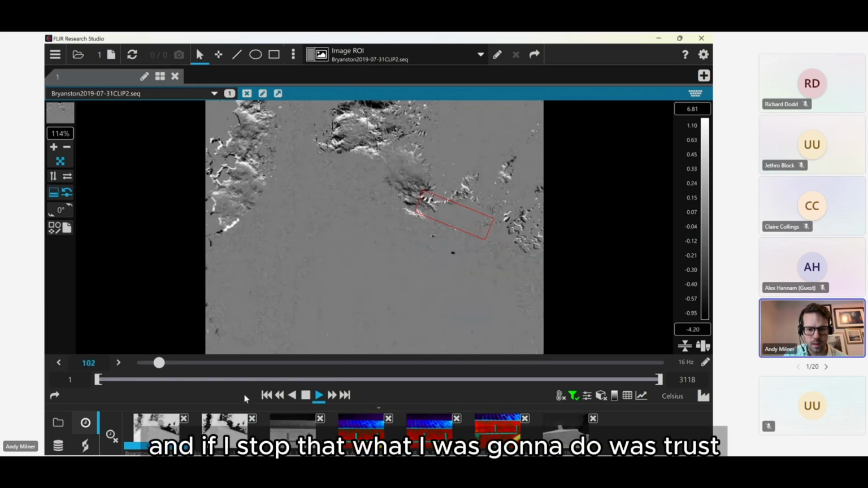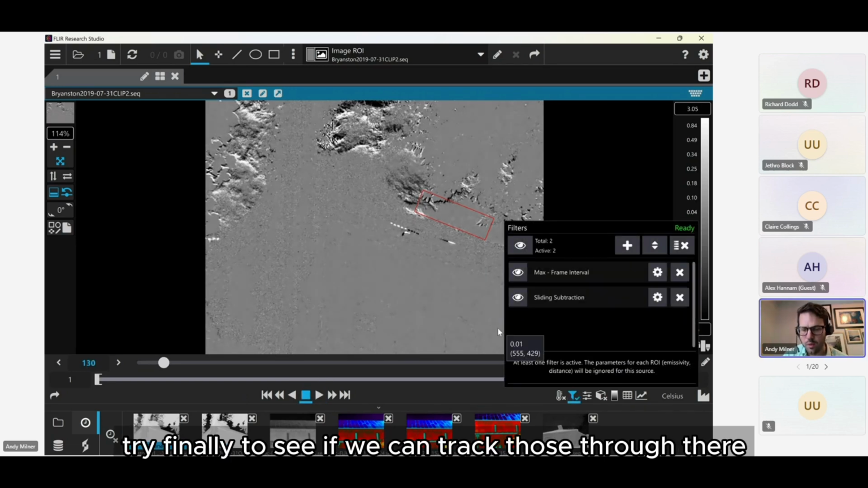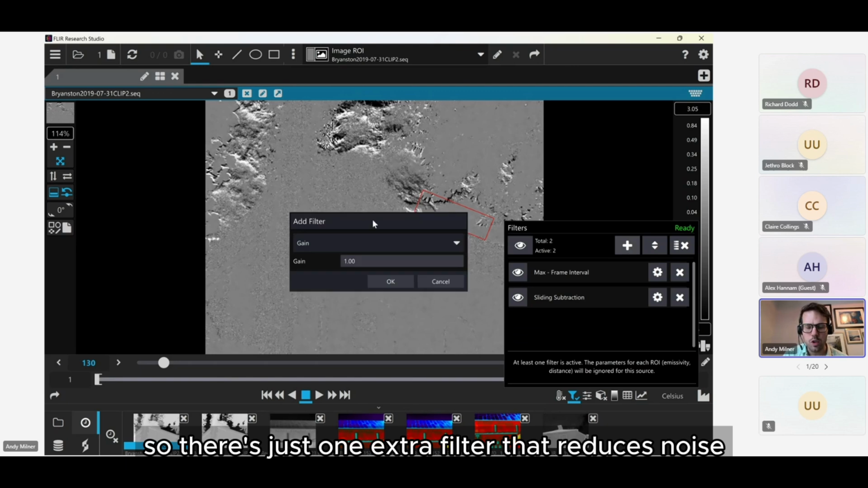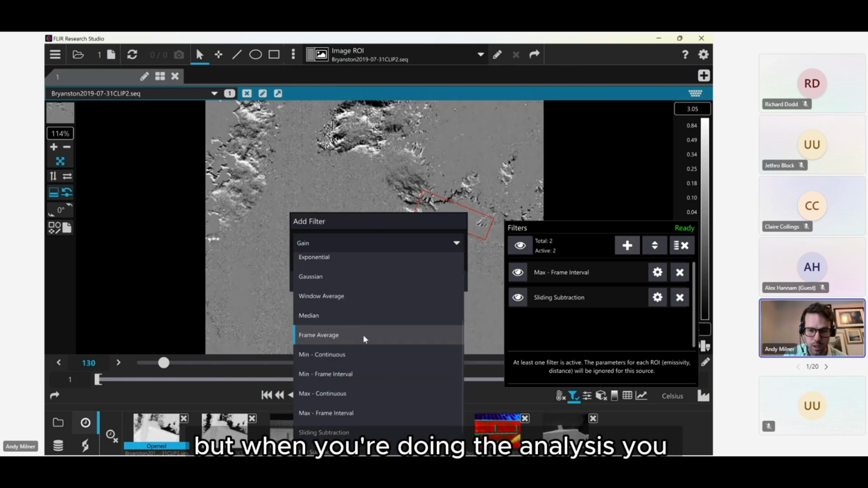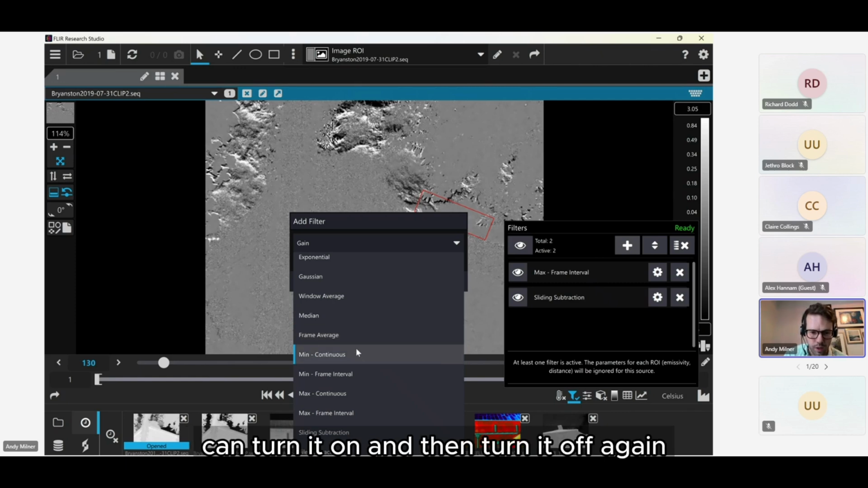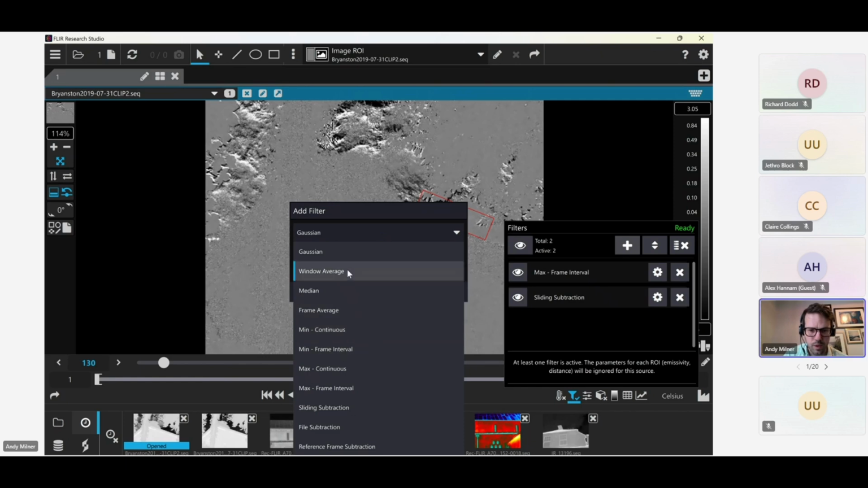And if I stop that, what I was going to do was just try finally to see if we can track those through there. There's just one extra filter that reduces noise. It actually makes the image slightly worse, but when you're doing the analysis, you can turn it on and then turn it off again. So I'm just going to do, oh, not that one, the window average.